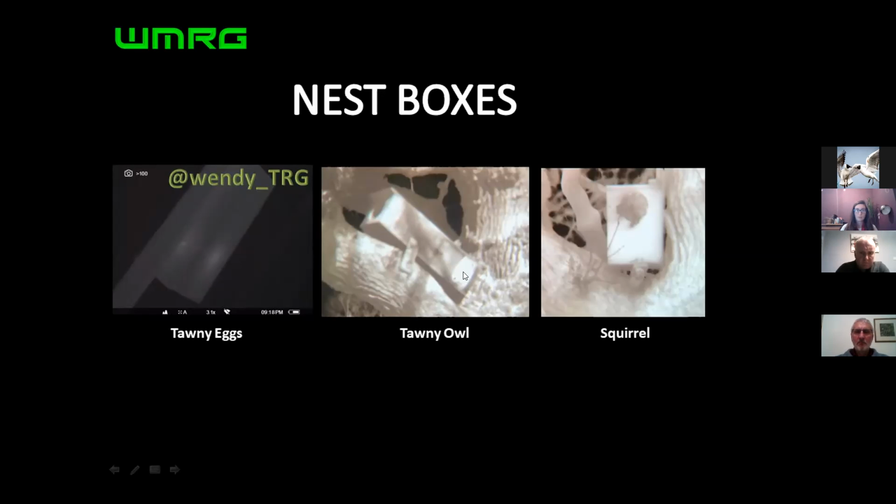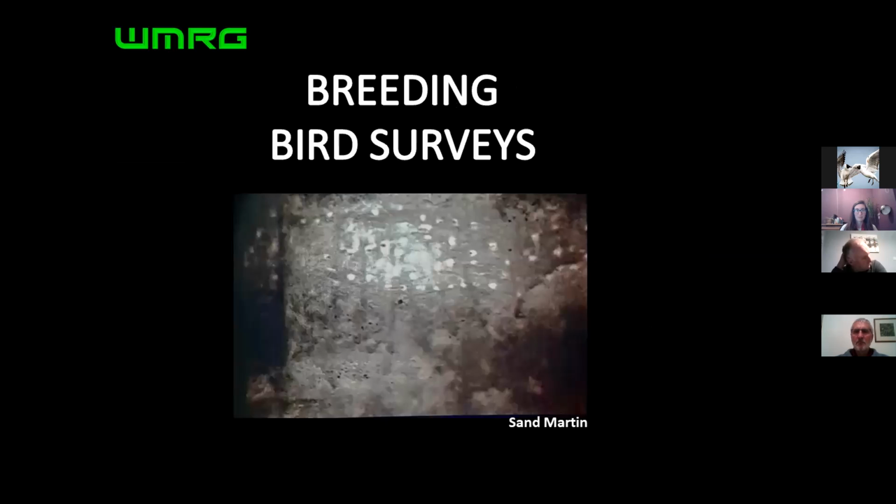The second picture, there's a tawny owl right at the bottom where it's a really hot spot. But the reason I put this photo on as well is if you leave it too late in the day and it's sunny, on the top here you can see where the sun's catching the box. So you can get false readings if it's a bit of a sunny day. Oh, okay, we'll move forward. I've clicked that by mistake. But you get the drift.